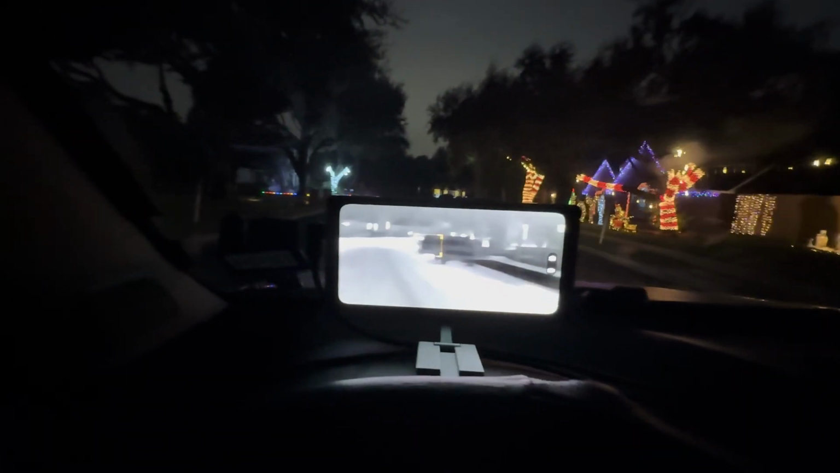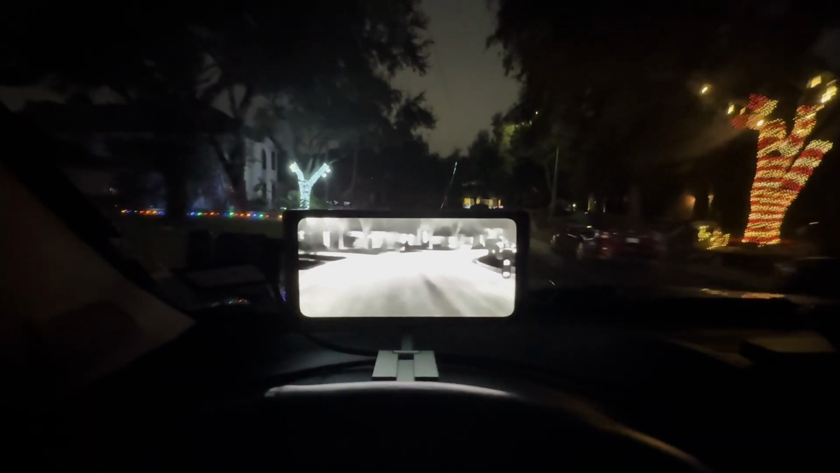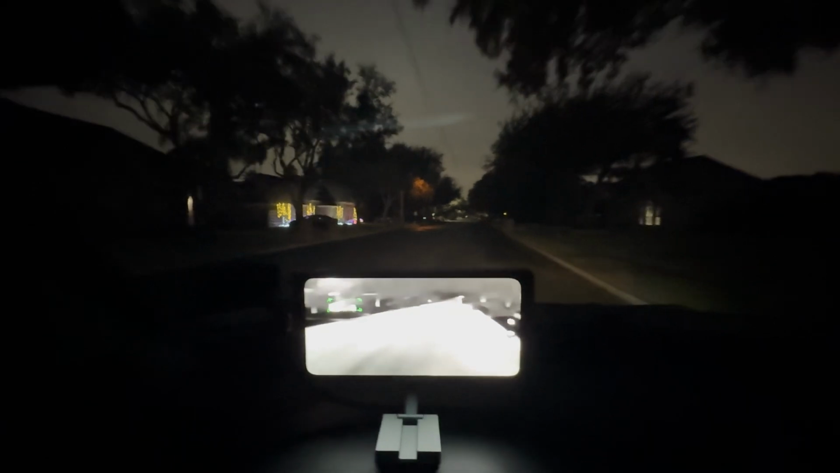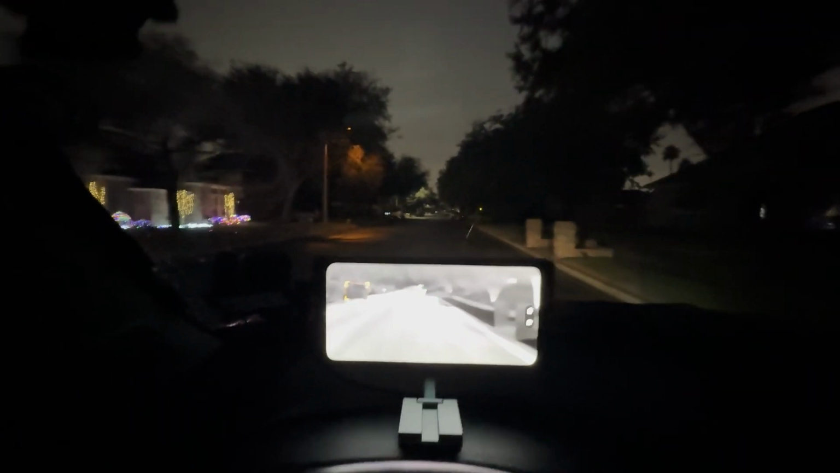For some reason, they like to walk right in the middle of the street, which makes no sense to me. But because of the canopy of the trees, they're so tall that they block most of the street lights. Therefore, it is a very dark neighborhood to drive around.